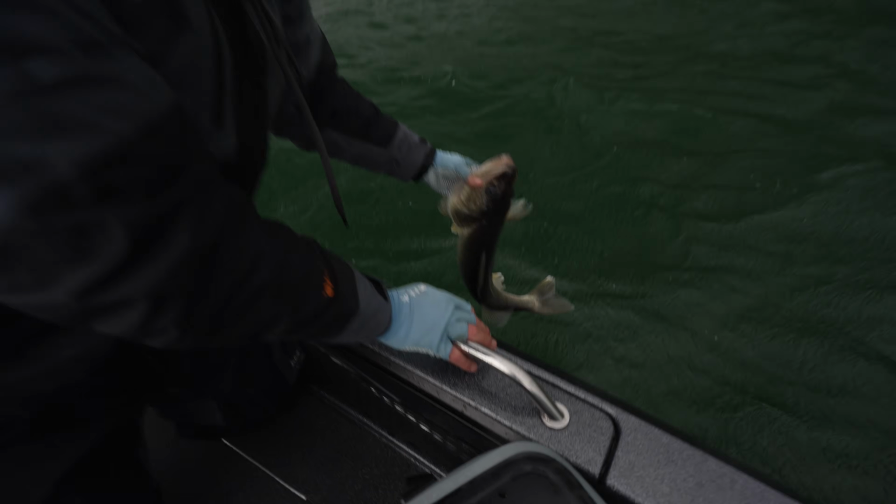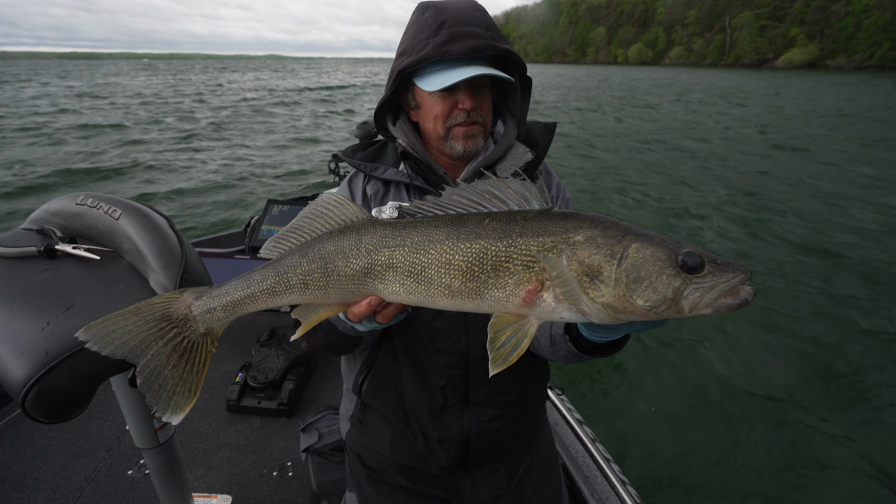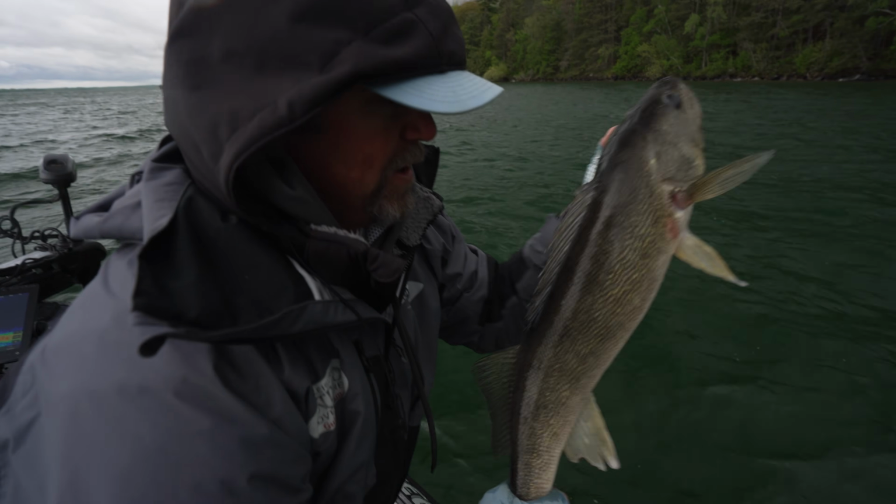Beautiful fish. If we don't catch another one, we're fine. We're figuring the program out. I think we'll catch a few more fish, but this has been a great show already. We're out here with our buddies. Everybody's got a fish in the boat. Has some big ones on. Hopefully we get some more, but we'll let her go.